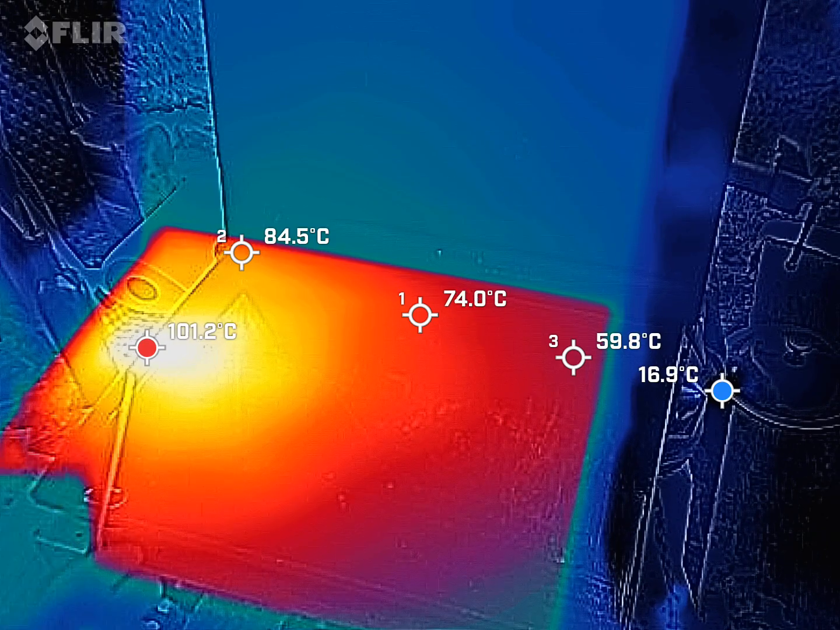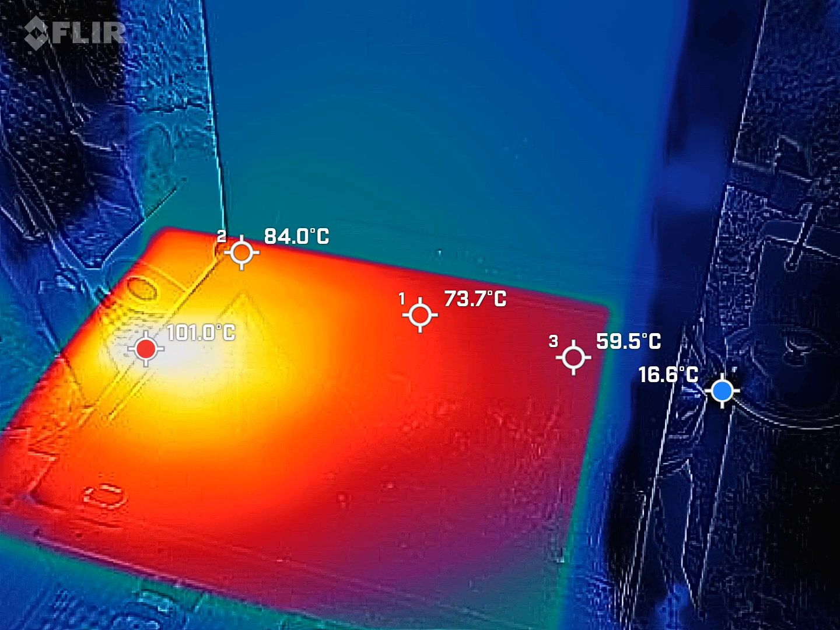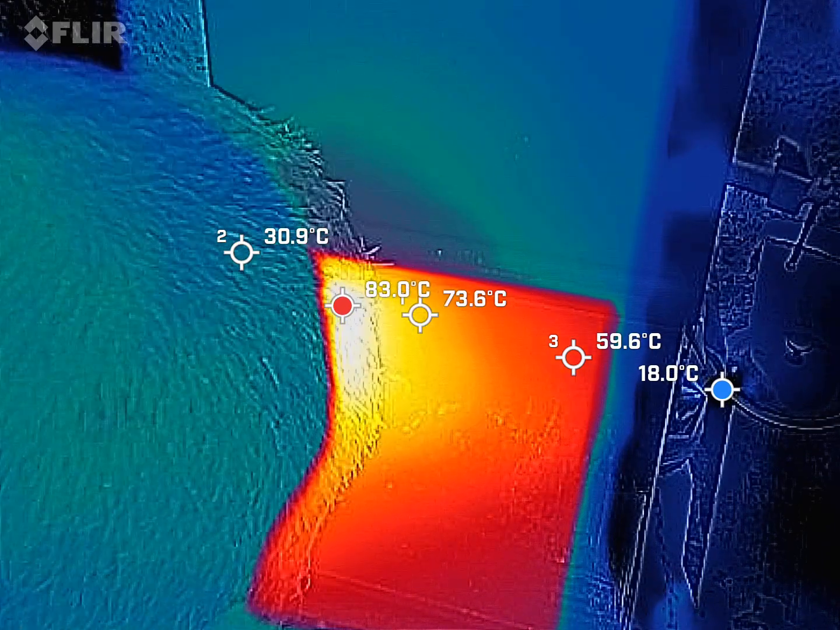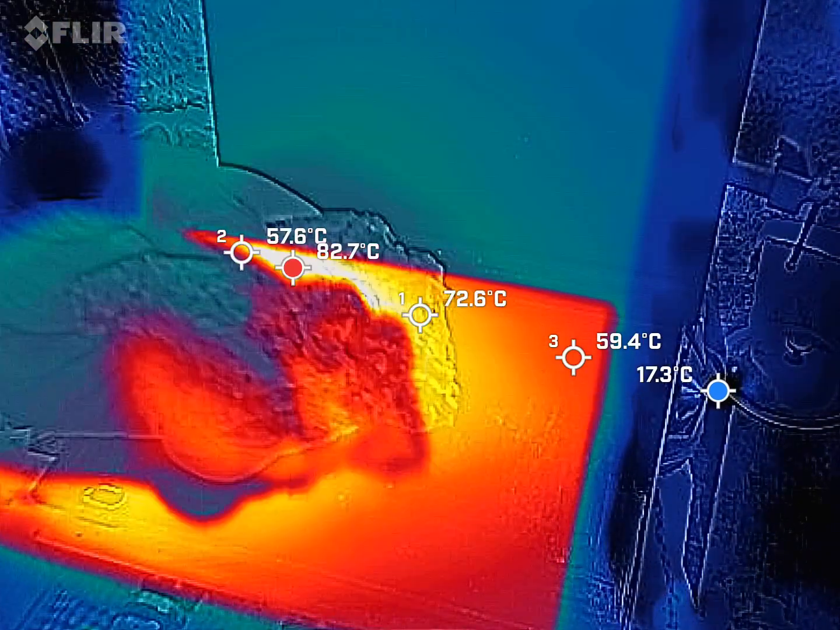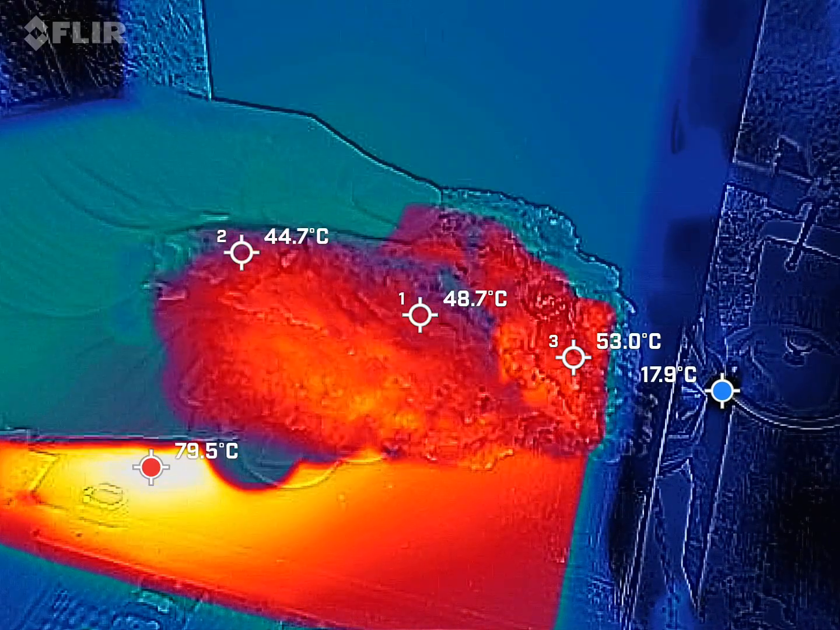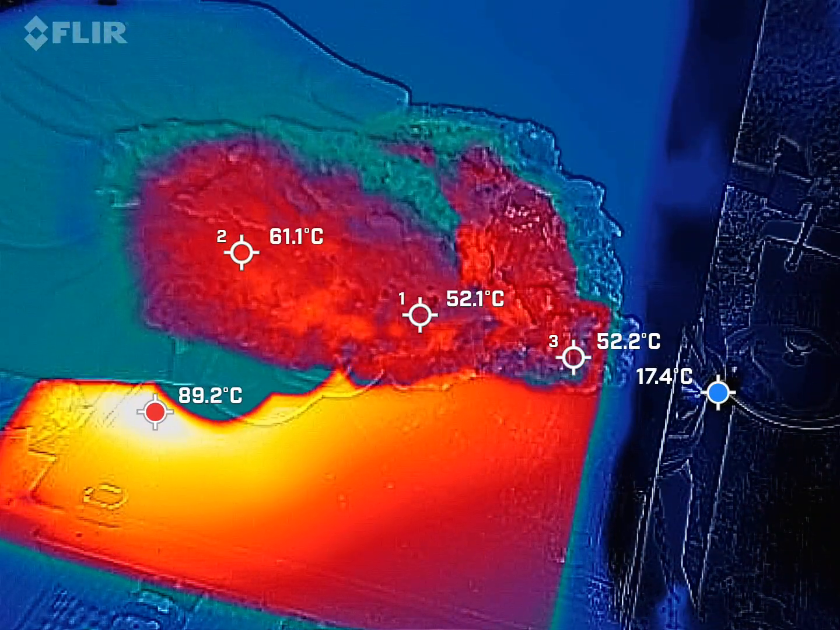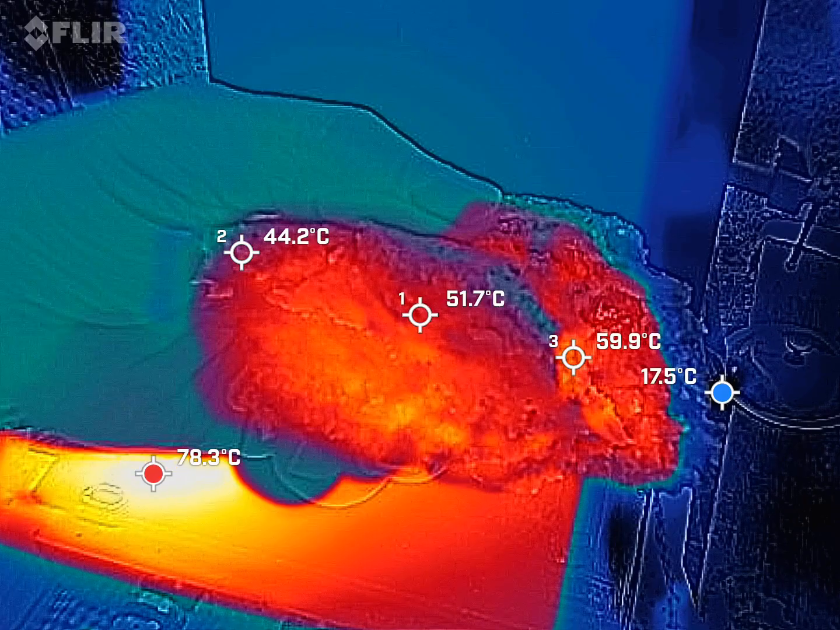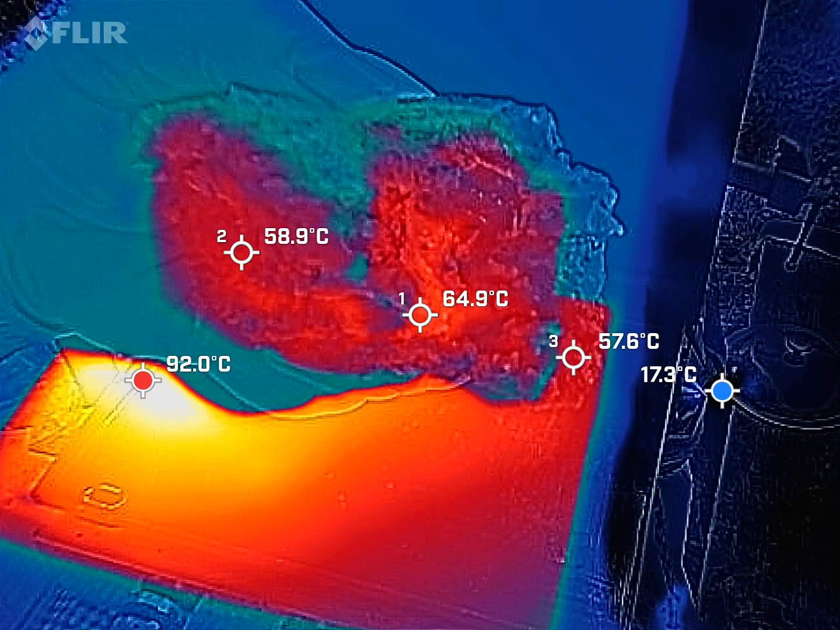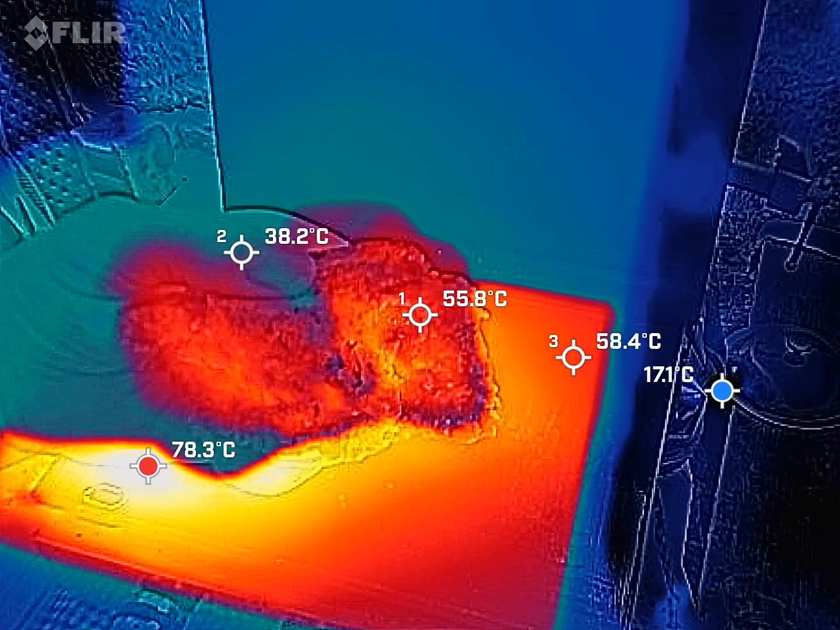Alright, I can't resist. I'm taking a bite of my sandwich. Oh, so good. What does it look like on a FLIR? How are you doing? Oh, so delicious. So good.